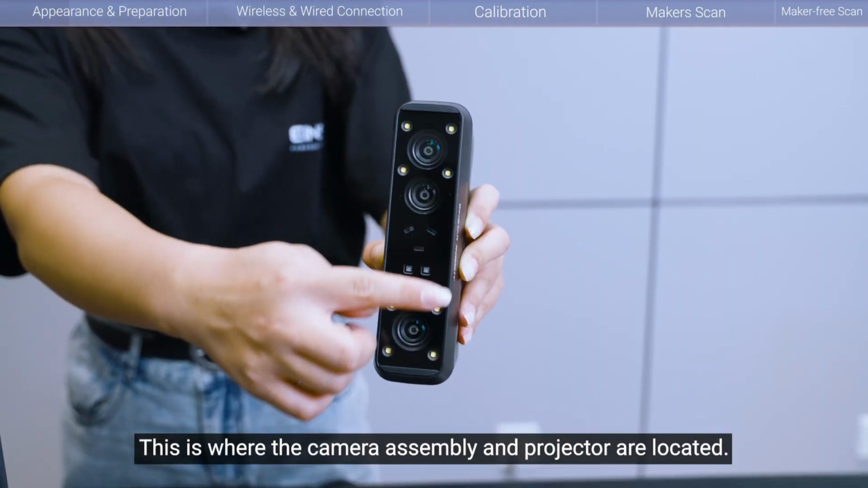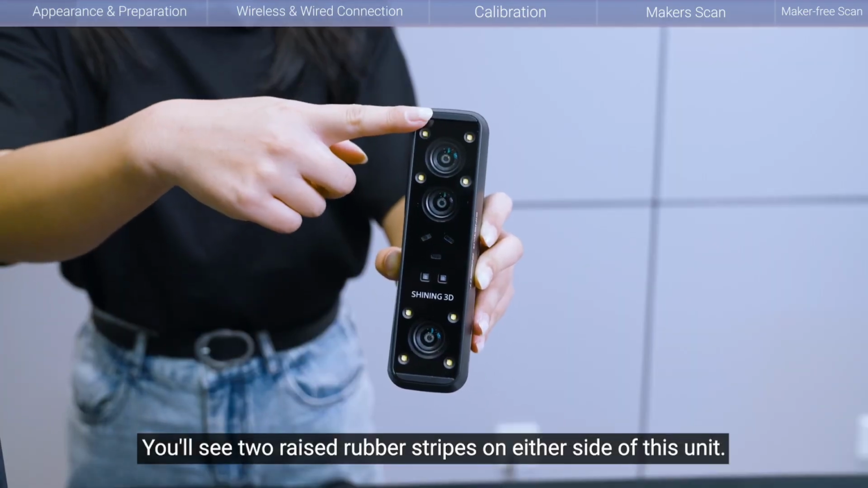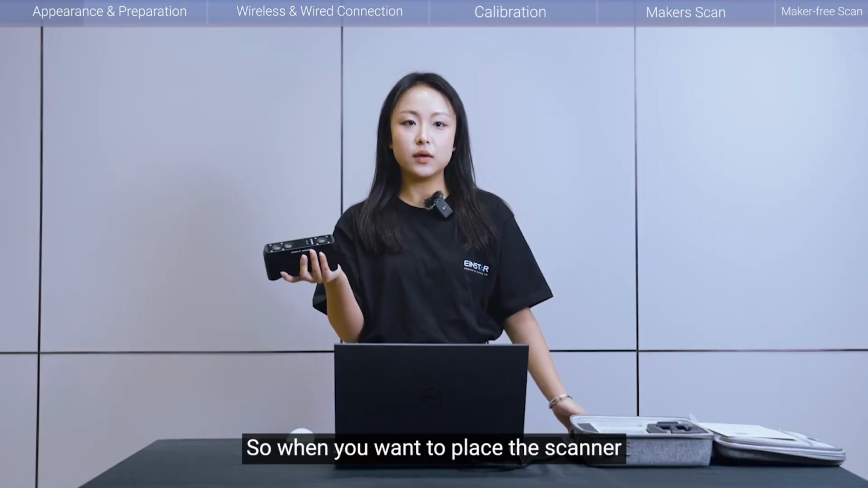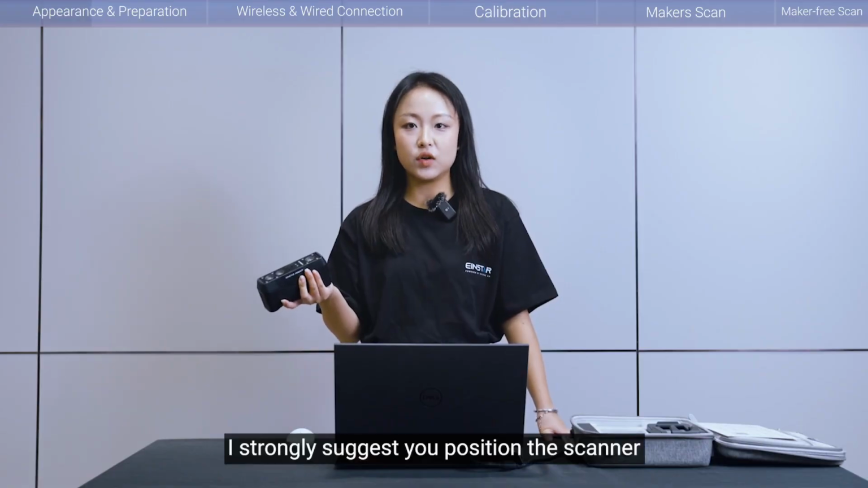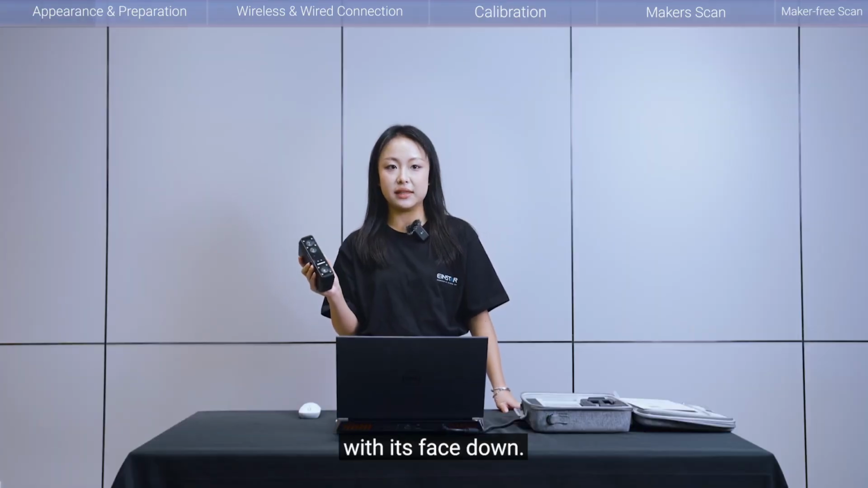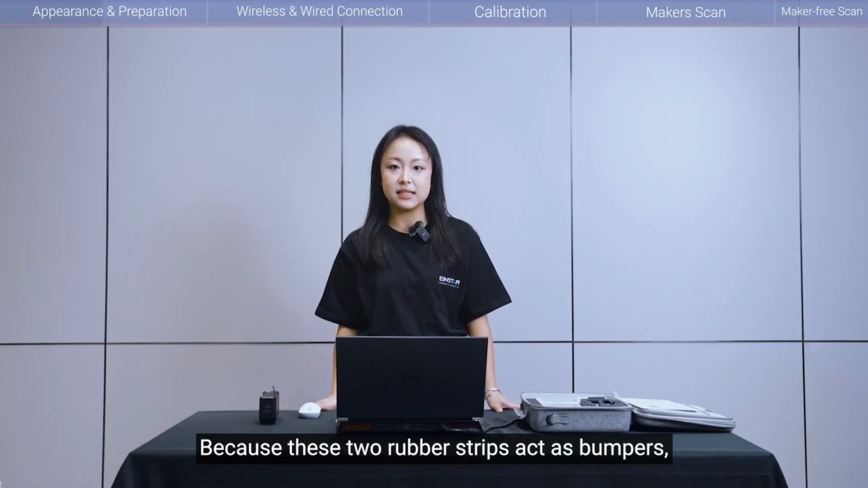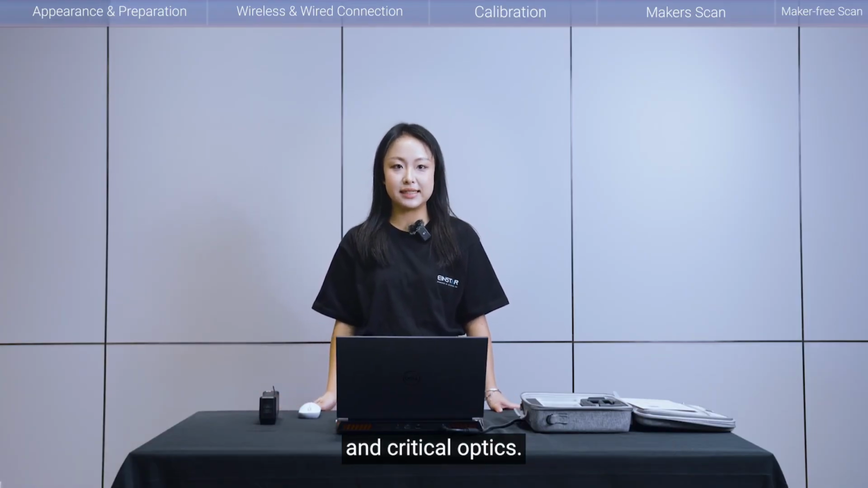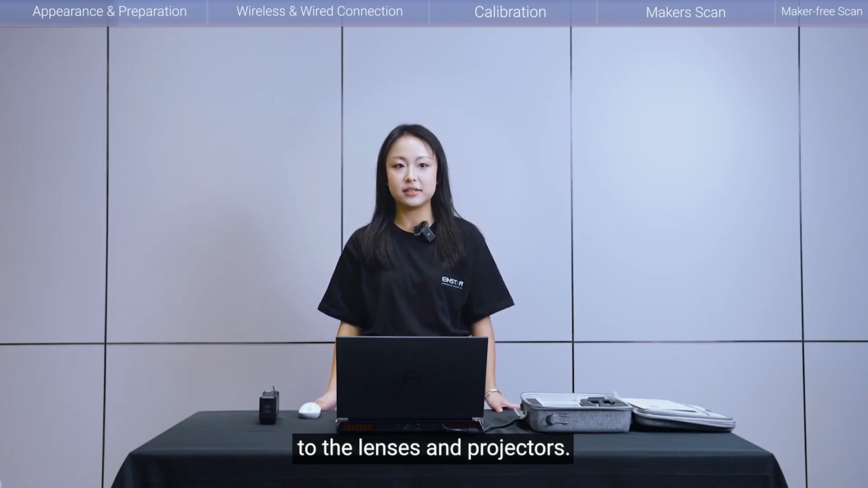This is where the camera assembly and projectors are located. You'll see two raised rubber strips on either side of this unit. So, when you want to place the scanner on a clean, flat surface like this desk, I strongly suggest you position the scanner with its face down, because the two rubber strips act as bumpers, creating a slight gap between the table and critical optics, preventing scratches and damage to the lenses and projectors.